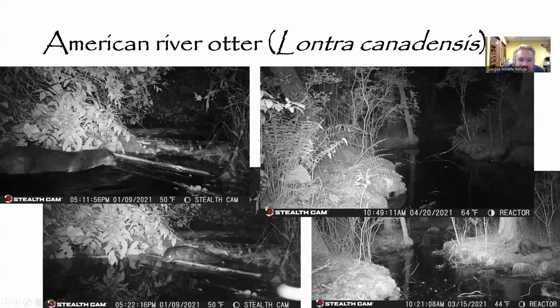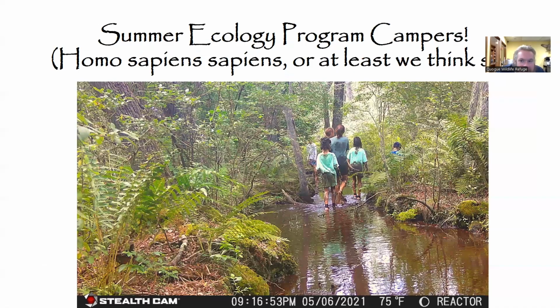And next up is a very interesting species, a species we've only seen once or twice at the refuge. And that would be our summer ecology program campers. So we can see some of the kids on their way back down towards the nature center after, as you can see, a very successful mud day where we take them up through the secret mud trail. And I'm sorry, folks, I'm not going to divulge the location, but take them up so they can get nice and muddy and enjoy this really interesting and unique habitat.